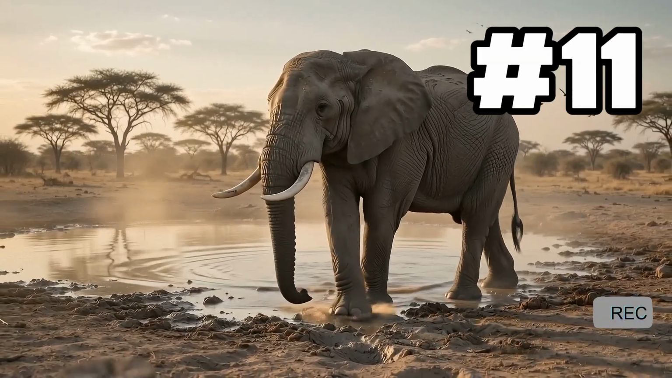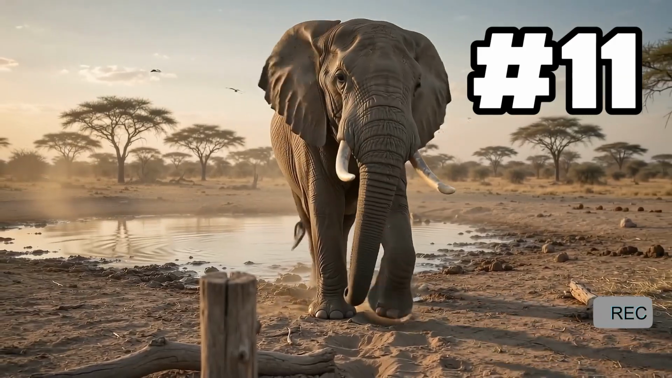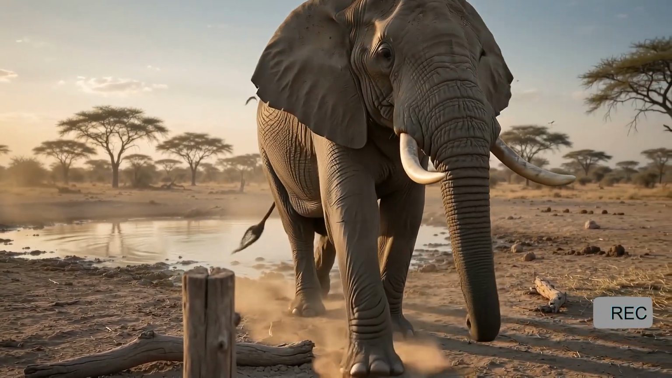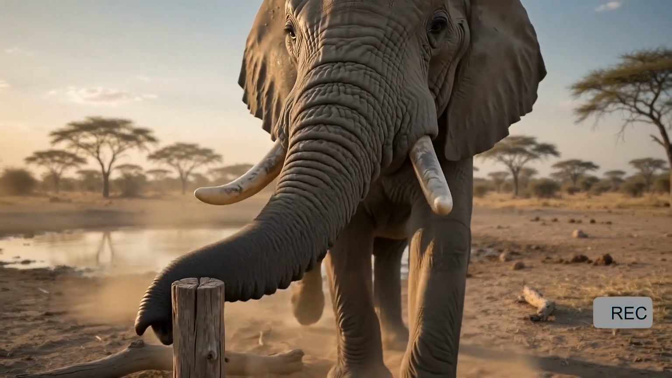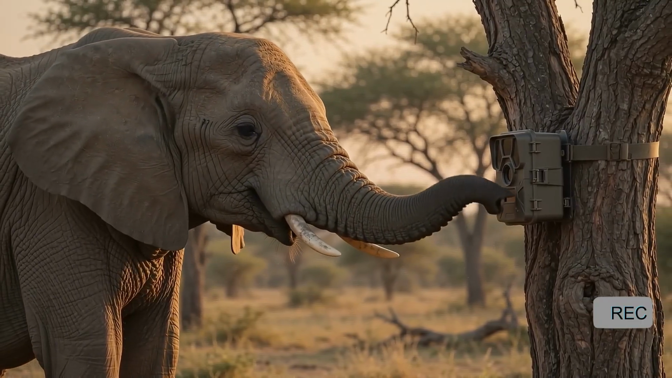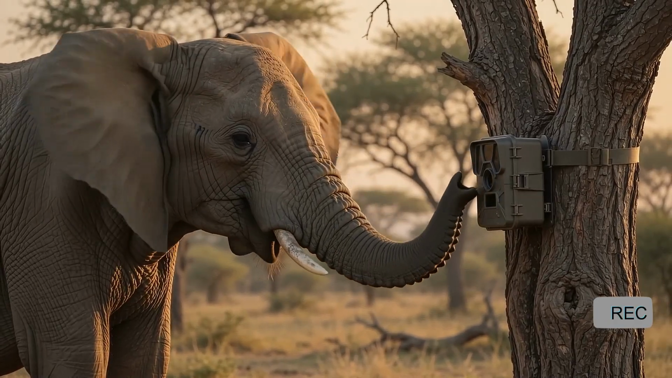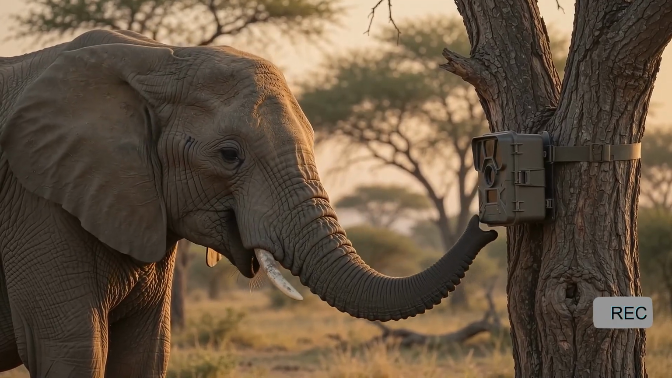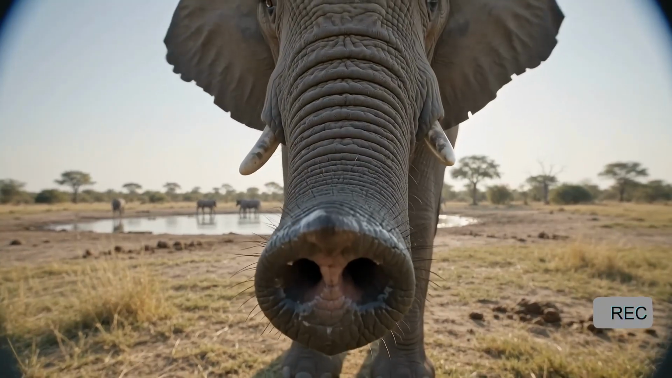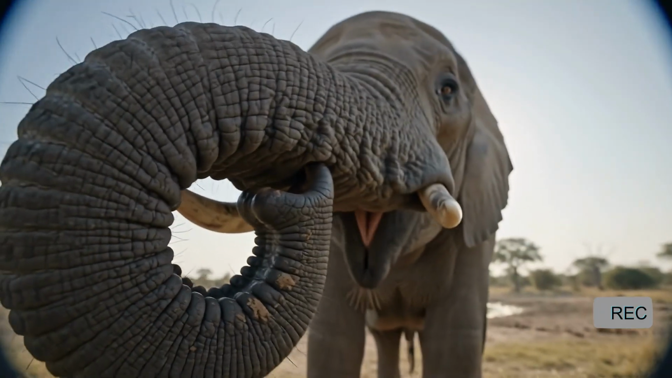At number 11, an elephant discovers a camera hidden beside a waterhole. Its trunk reaches forward carefully, examining the object through touch and smell. An elephant's trunk contains tens of thousands of muscles and is sensitive enough to pick up tiny objects. The animal does not immediately damage the camera. Instead, it studies it from several angles, almost as though it is trying to understand why the object is there. After a final inspection, it calmly walks away.